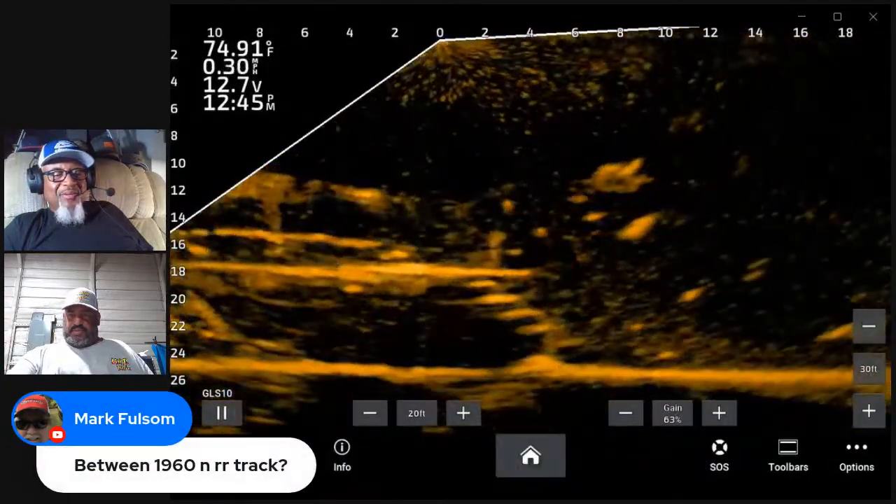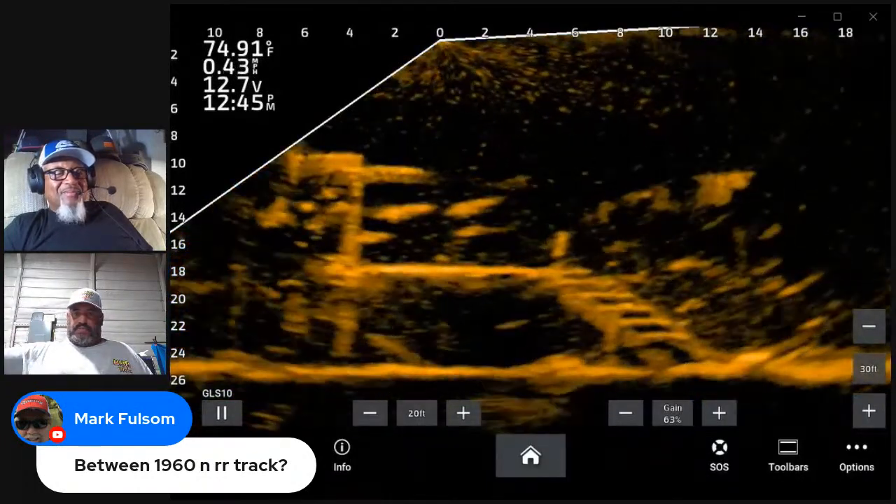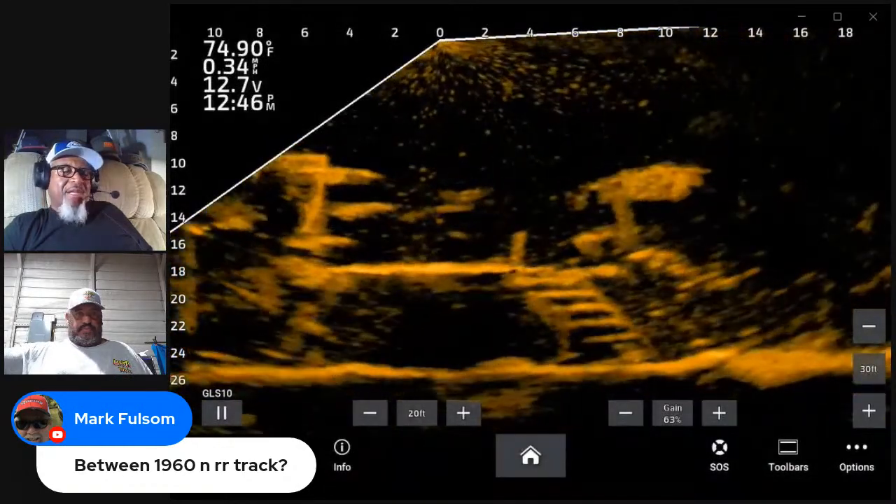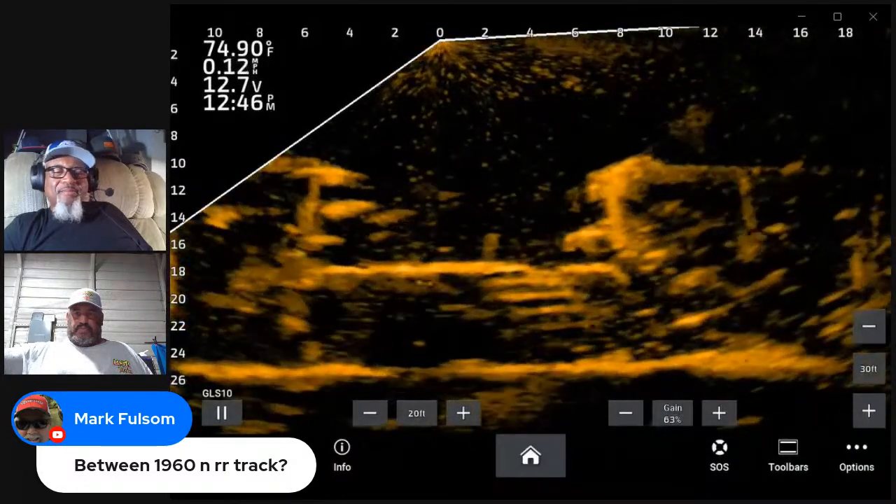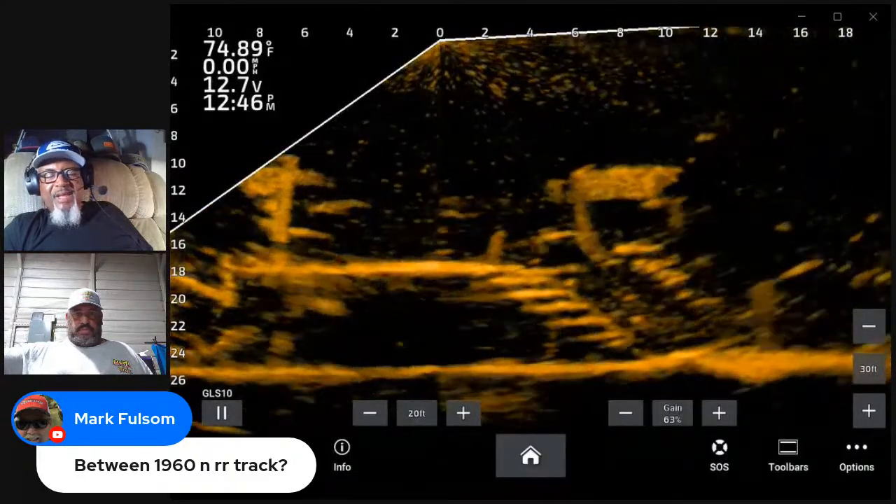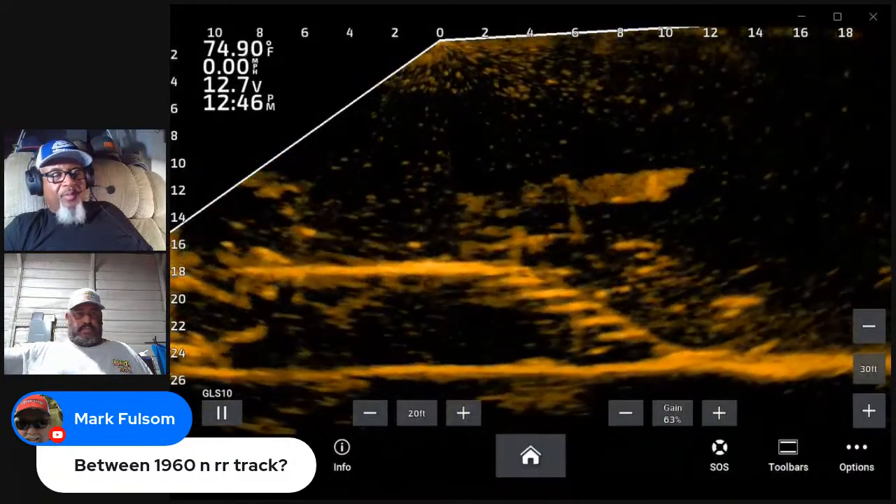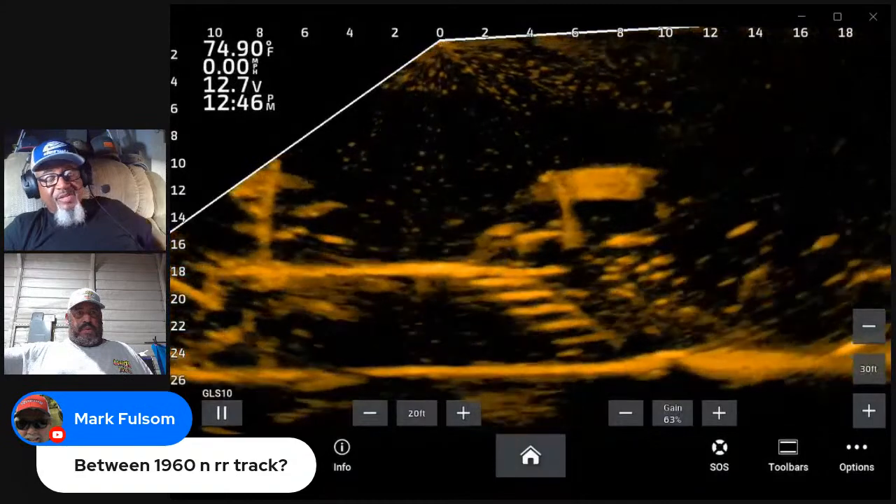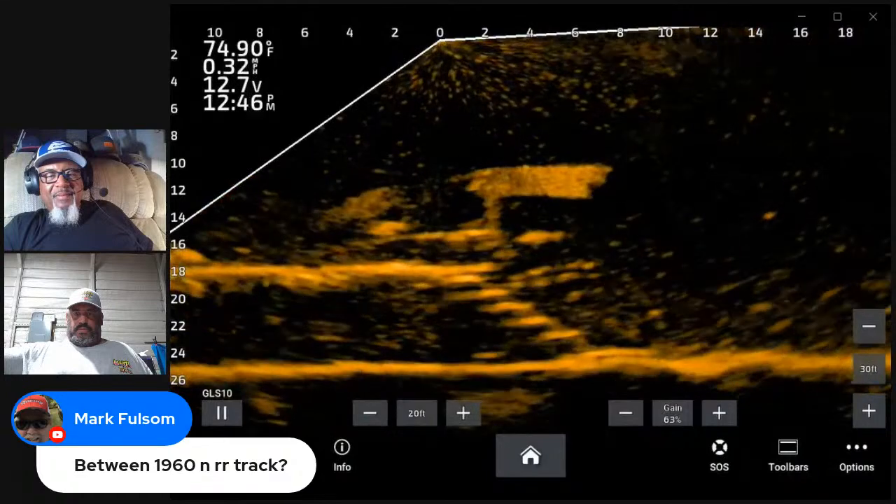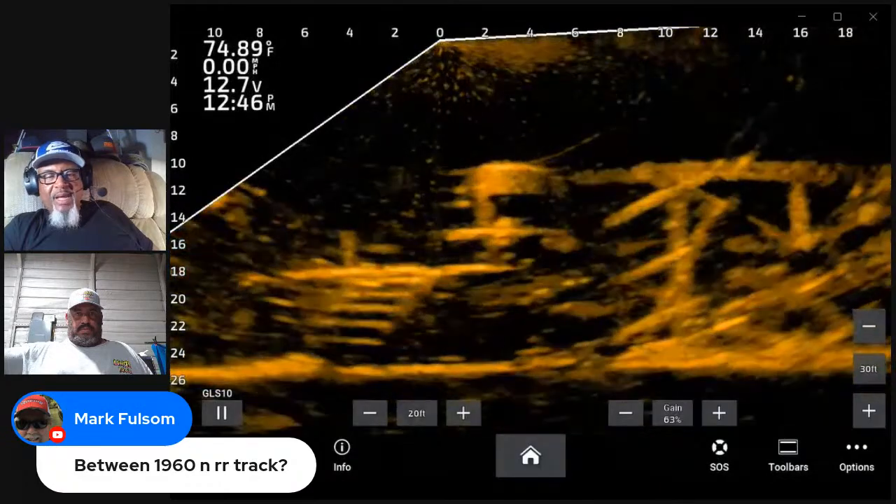Between 1960 and the railroad tracks. It's between 1960 and the dam. Now I can even make it better than that: it's between the railroad tracks and the dam. I got word that there is a little submerged bridge over by the railroads that I don't even know about. But this is on the south end of the lake. It's way down there.